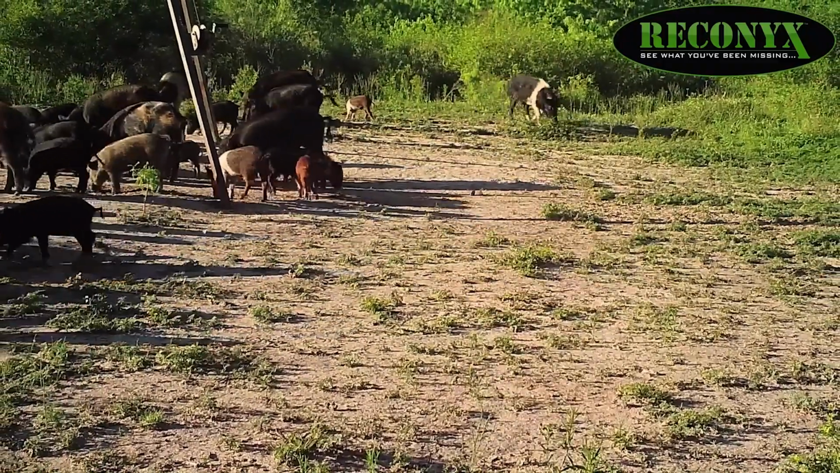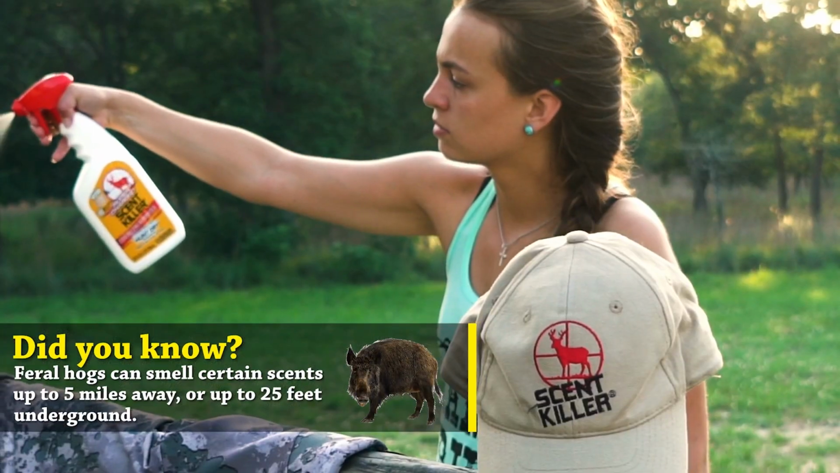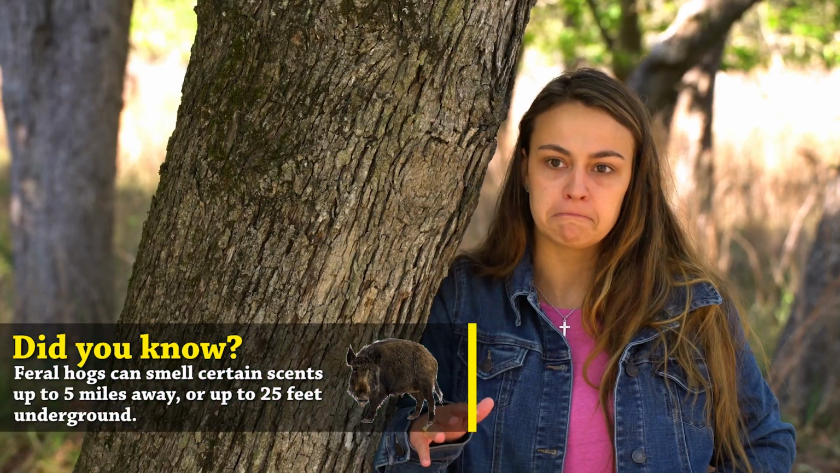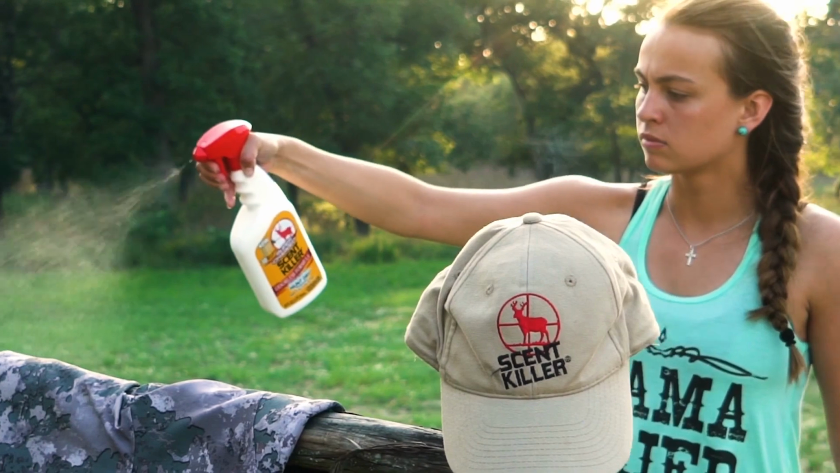The number one thing that you need in your backpack when you're hunting for pigs is scent killer. They have the absolute best noses, and right now it's spring, it's kind of hot, we're a little sweaty, so we've got scent killer to make sure that they're not gonna smell us.